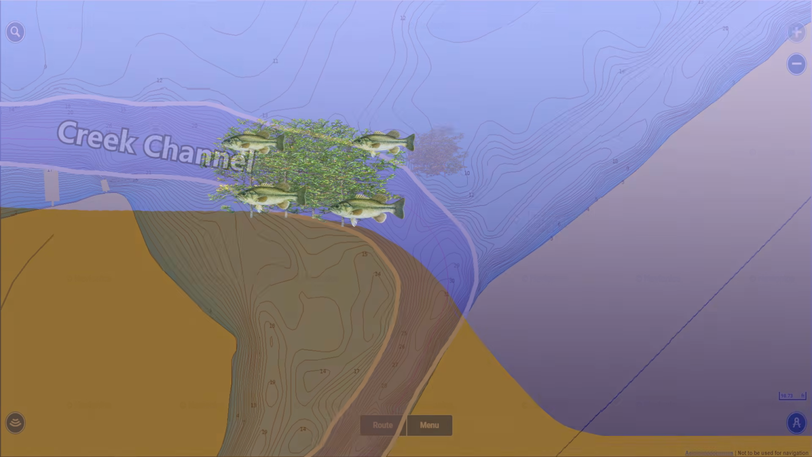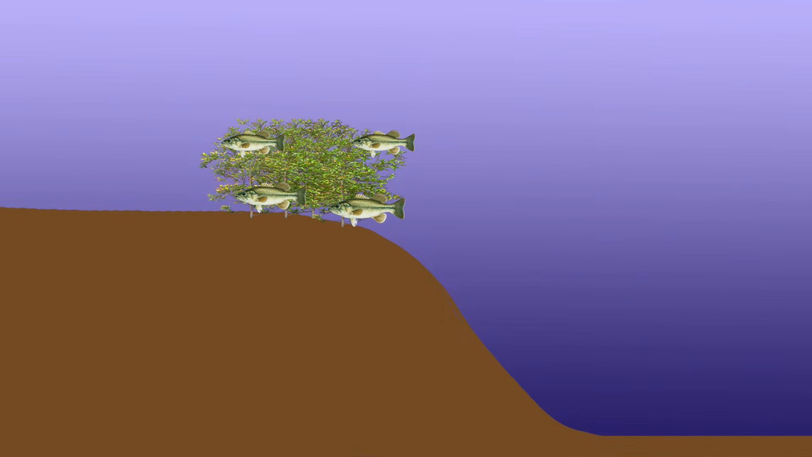And they also like to set up around brush a lot more than shell beds or rock. And these brush piles on Lake Dardanelle are going to be right on the edge of these ledges, again in 6 to 10 feet, and you can catch these fish on crankbaits and big worms, just like you would on the Tennessee River, but again, you're just going to be fishing a little bit shallower.